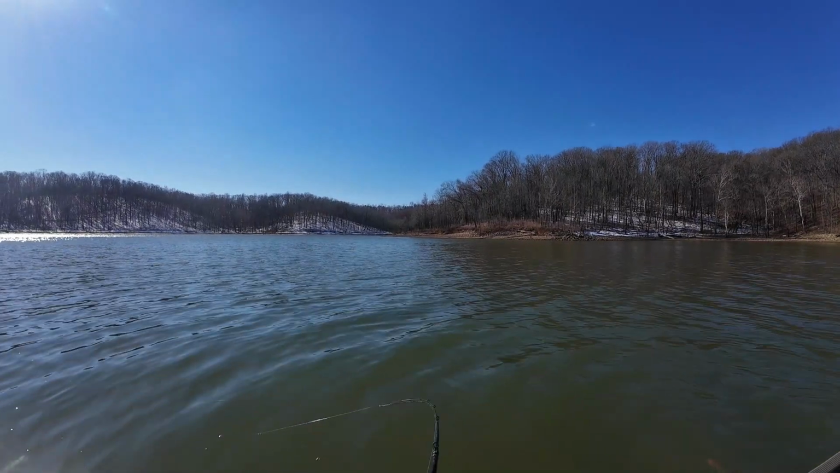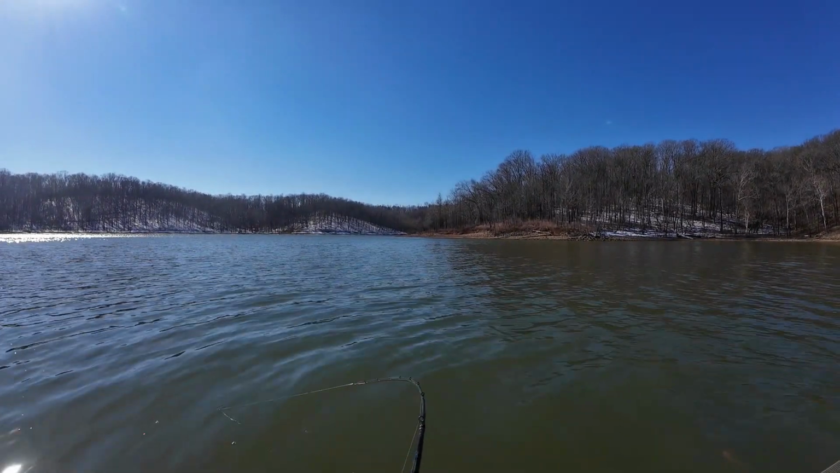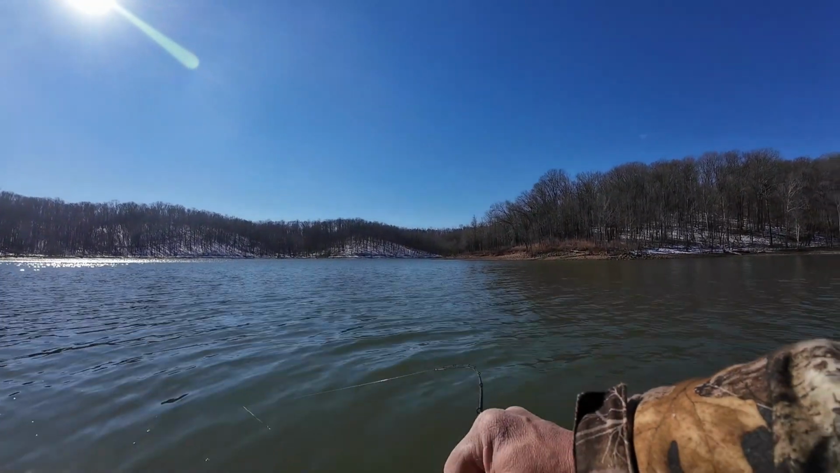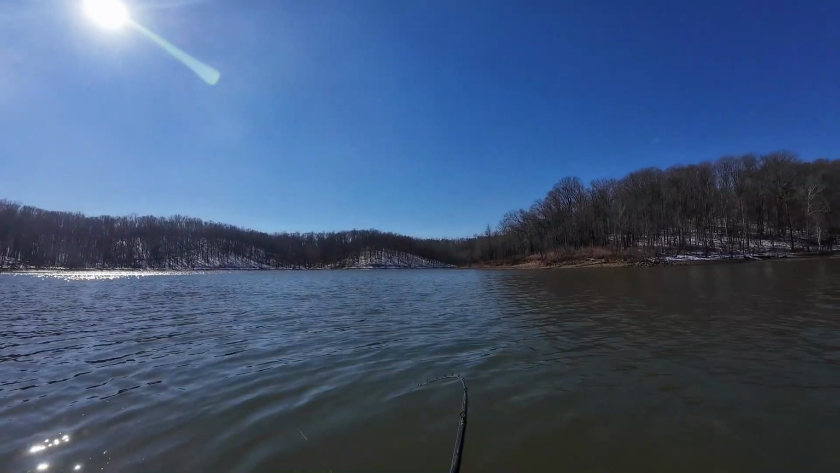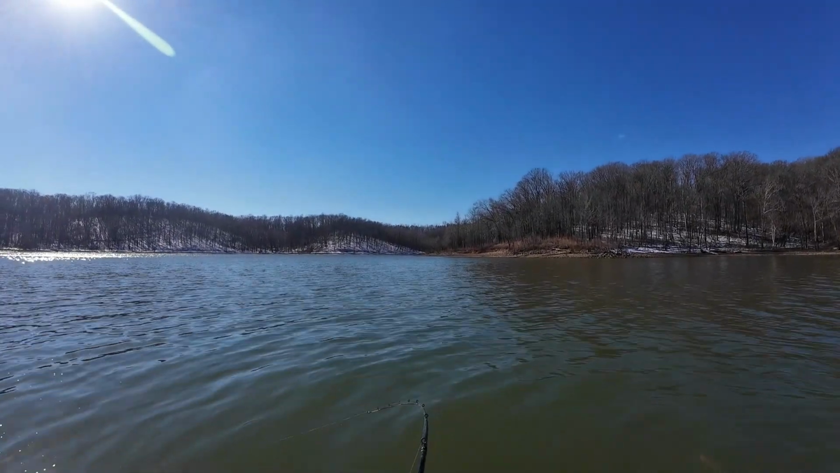My dad caught a 65-pound flathead out here when I was a kid, and I've caught a few in the 40s. As a matter of fact, I latched on the one out here in the wintertime, right here where we're sitting, a little bit further up.